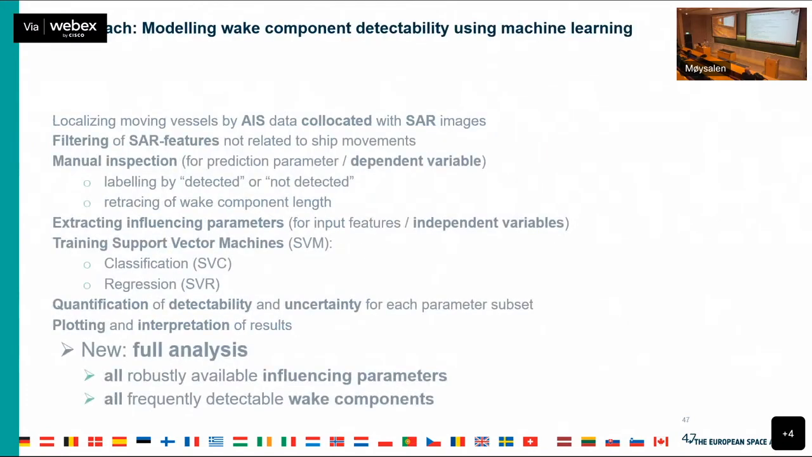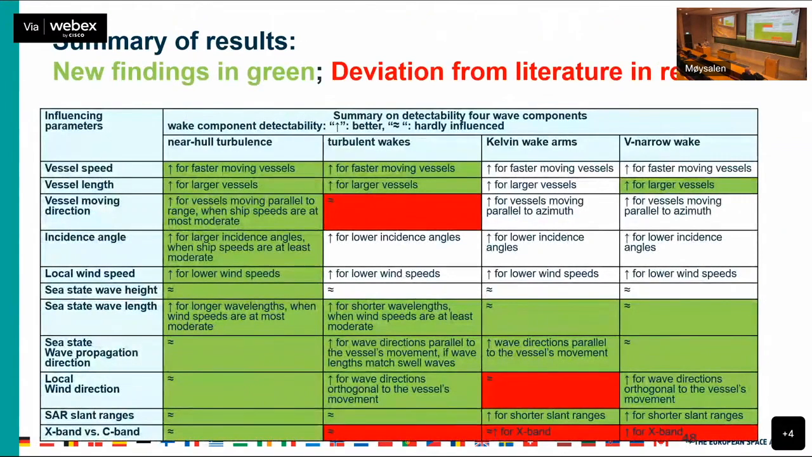So they used this approach here where they were able to basically isolate all these different contributions and how that will impact the detectability of ship wakes. And they summarized this in this nice table here. So it's color coded with green being a new finding and then red being a deviation from the literature. So I'll just highlight a few.